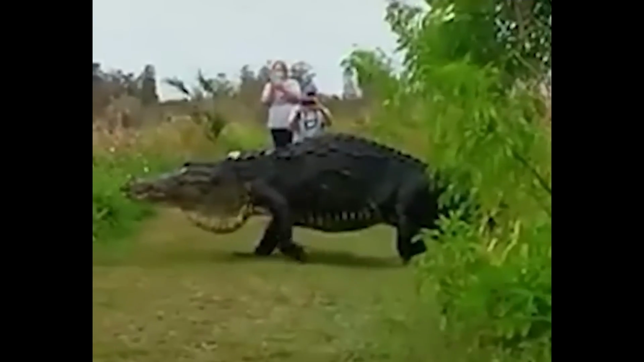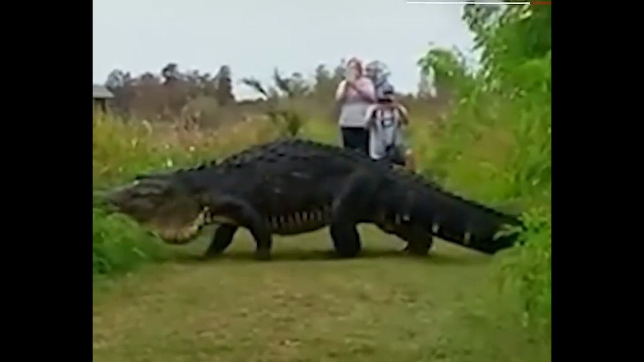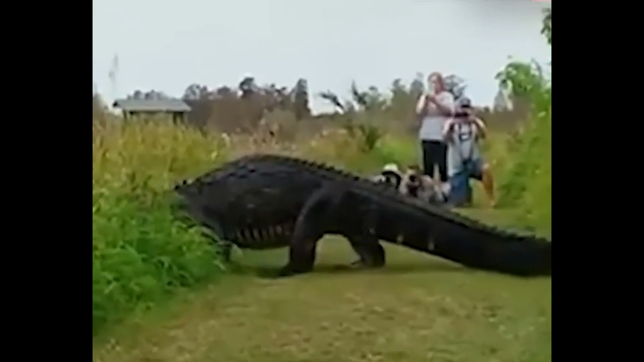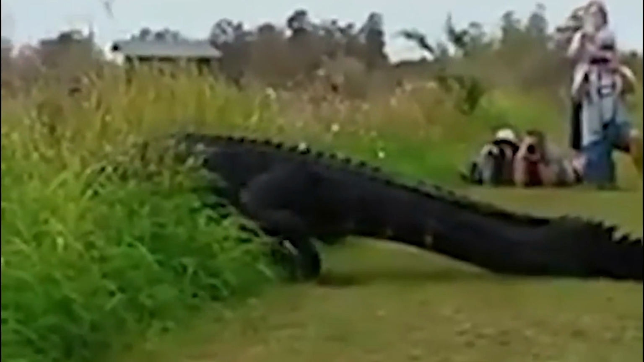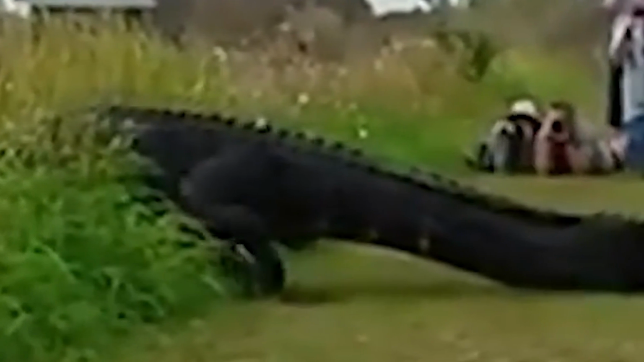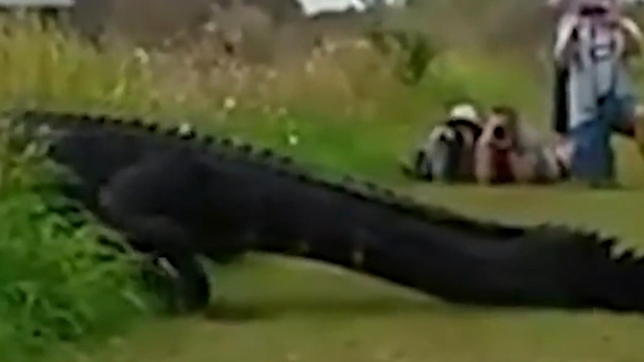This giant alligator looks like a real-life dinosaur, with its immense size and of course its hunched back that earned it the name Hunchback. What's intriguing is that even though this alligator doesn't seem hungry and calmly walks by the tourists, I can't help but wonder why these tourists are so casually taking pictures of it without fearing for their safety. They're quite fortunate that this creature wasn't in a mood for hunting, especially those folks who are lying down and snapping pictures.